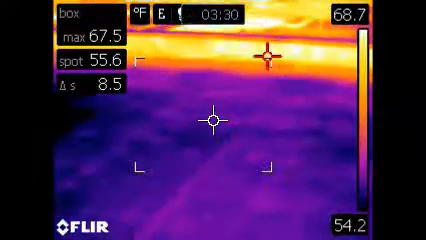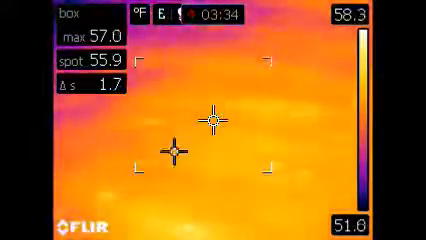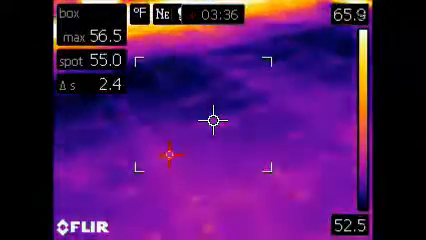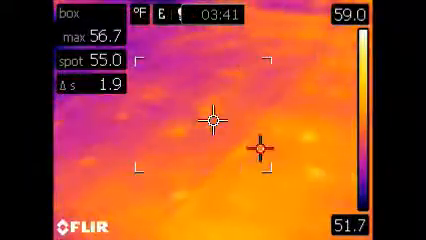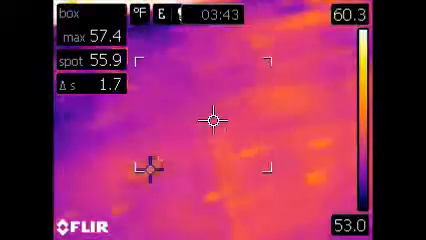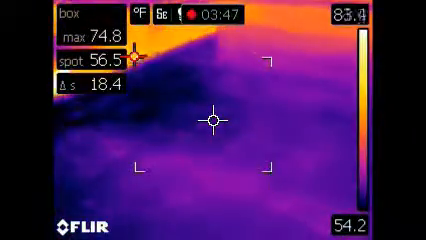And we're approaching the end of the view of the roof. We're going to end up in the southeast corner where we started. Passing by the northeast corner just now, along the east edges, and there's the southeast corner.